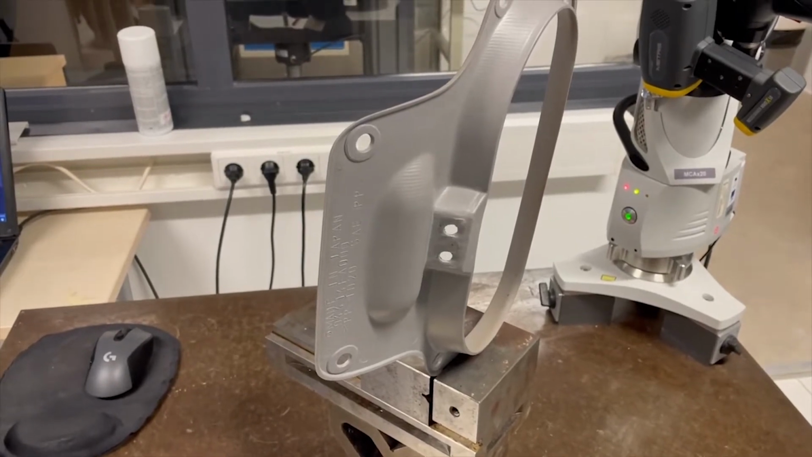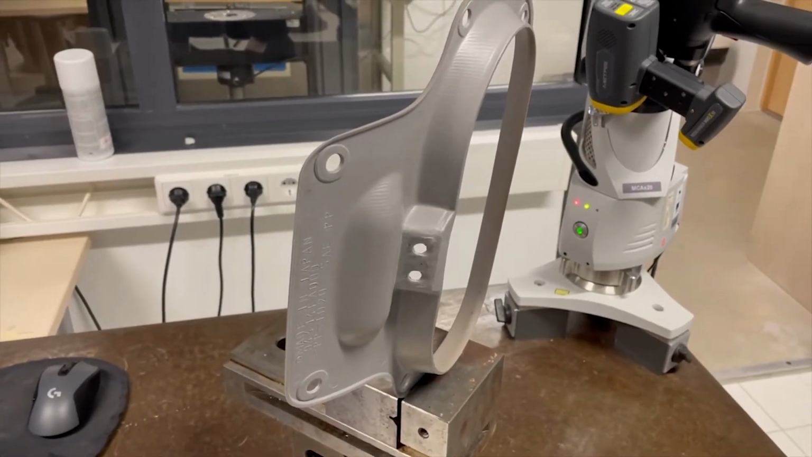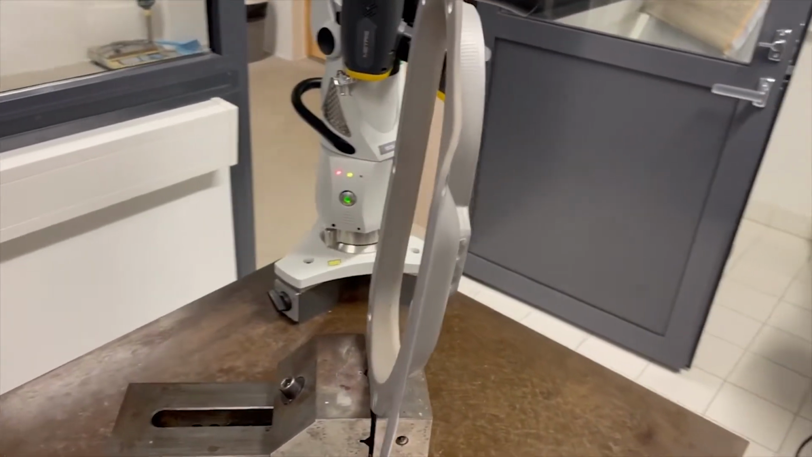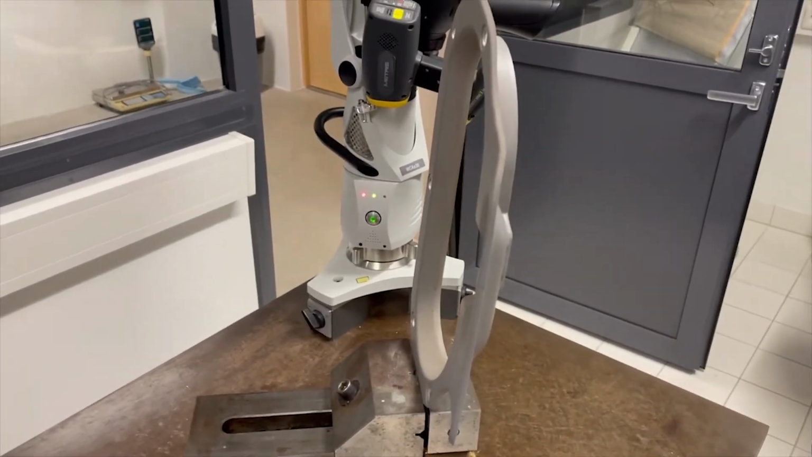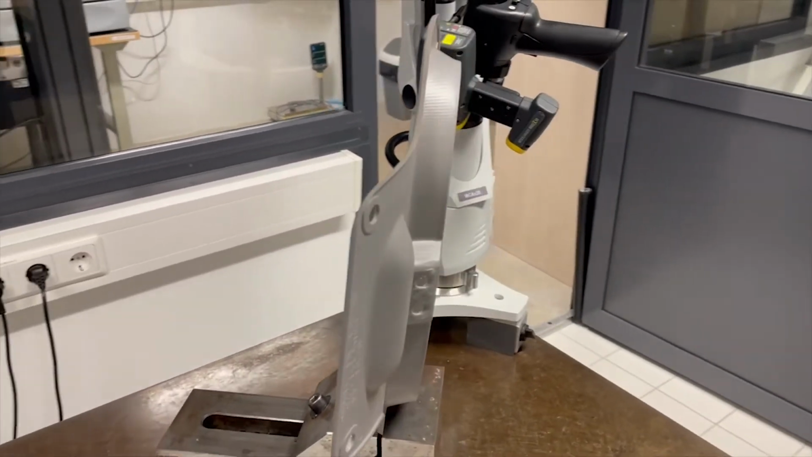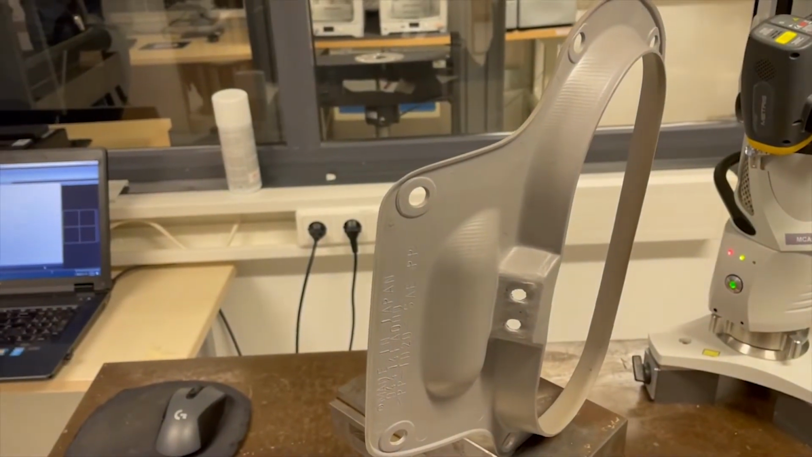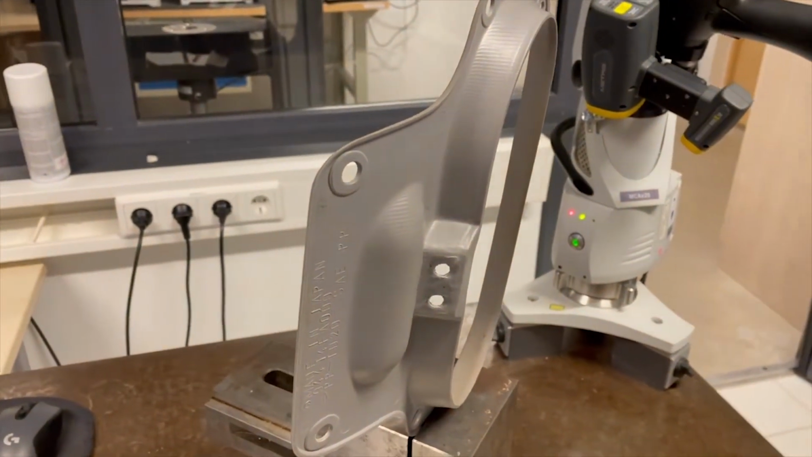In this video we will have a look at how to digitally reproduce this part. This is a car part originally made of injection plastic molding. Our plan is to 3D print it, to rapid prototype it.